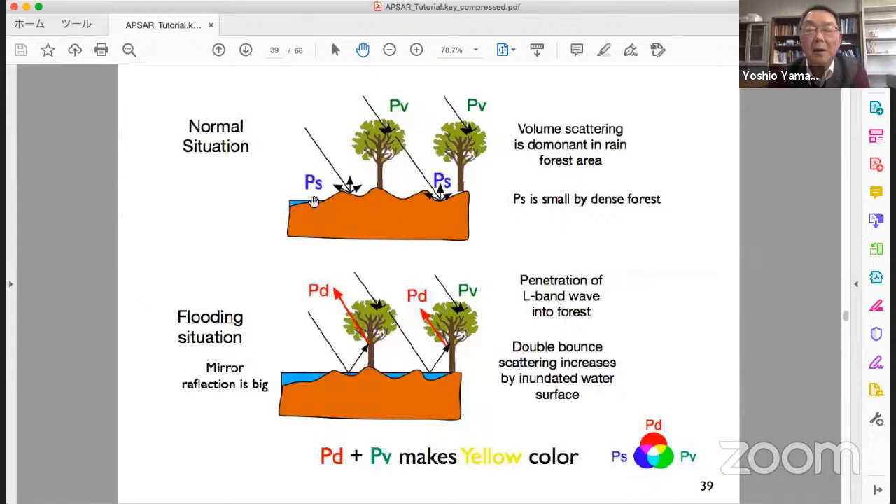Before flooding, in the normal situation, the dominant scattering is volume scattering, PV. Surface scattering is small. L-band frequency can penetrate these trees. In the flooding case, the inundated area expands beneath the forest.